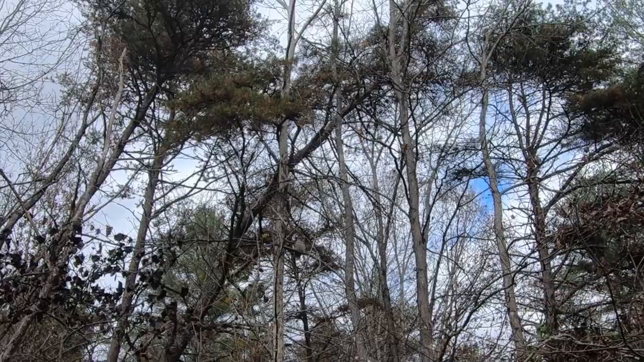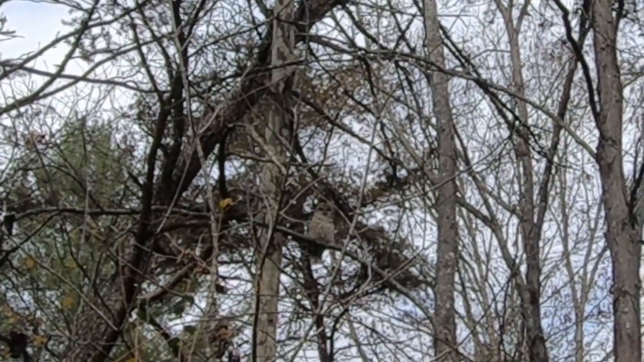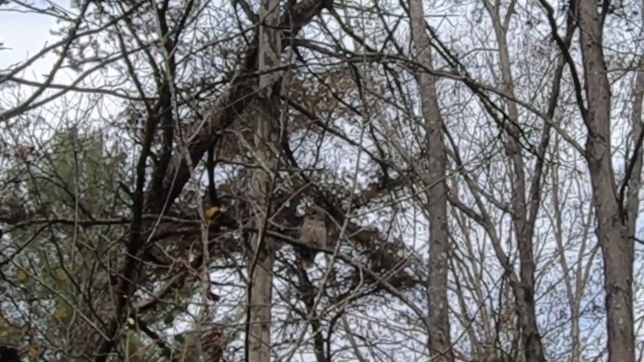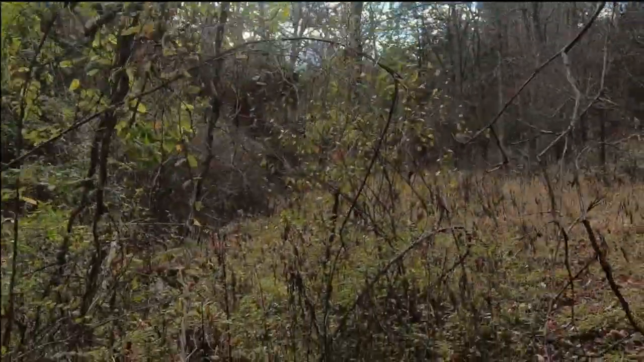All right, buddy, thanks for the encounter. I enjoyed looking at you. Just wish I had my good camera with me, or at least my cell phone or something where I could zoom in. I put the GoPro on linear and zoomed it in as far as it'd go.